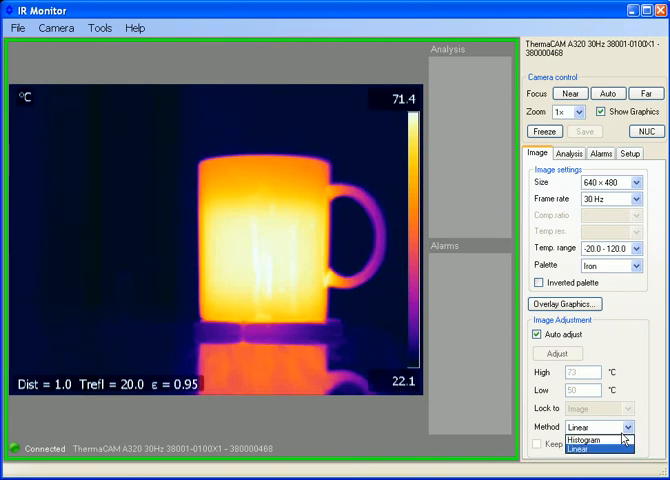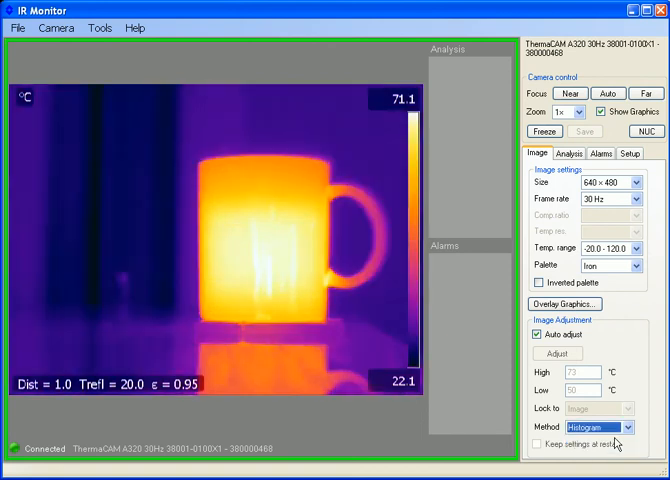There's different methods too. Linear is basically a one-to-one comparison. Histogram will give you a lot more detail. This is exciting because you notice when I switched to histogram, I actually got a lot more detail on my background than I had with linear, but I still have some good detail on the cup itself. Normally I would tell you to probably use histogram as your method for the AGC algorithm. Again, the color palette and the range doesn't change any of the data we're measuring. It just changes the view of how we display that color within the temperature range of data we're looking at.